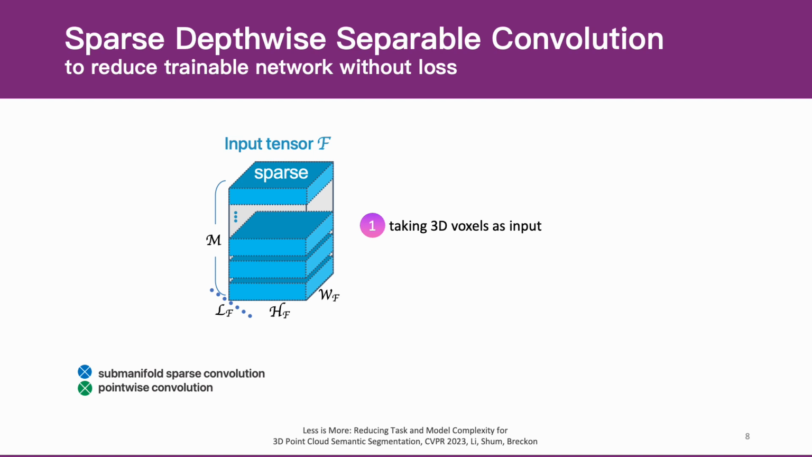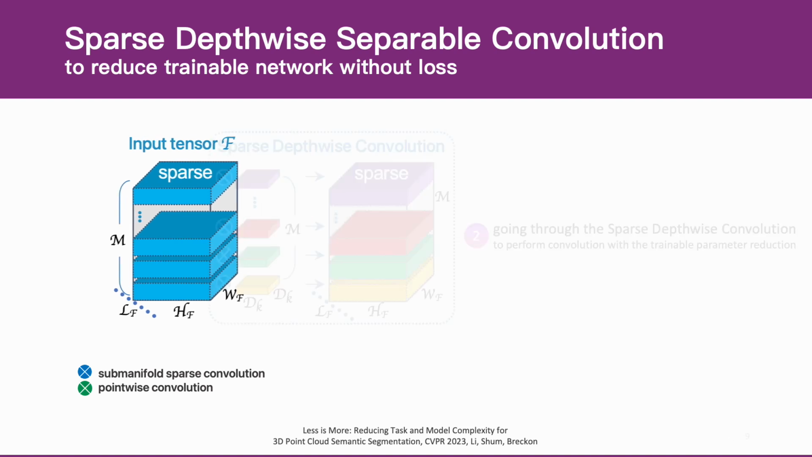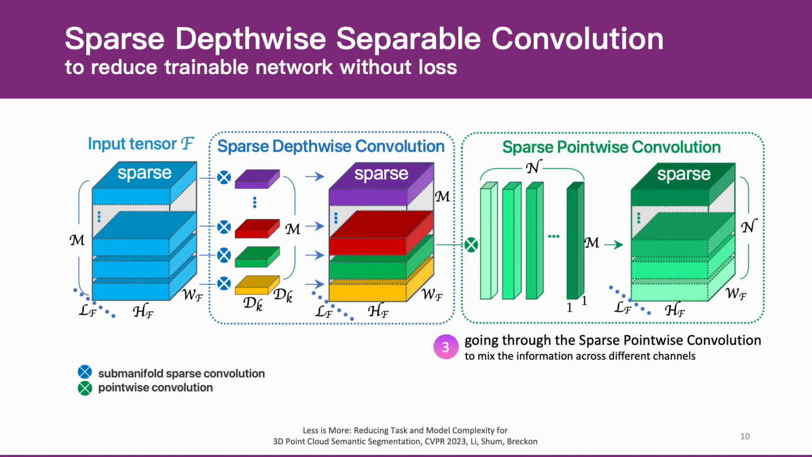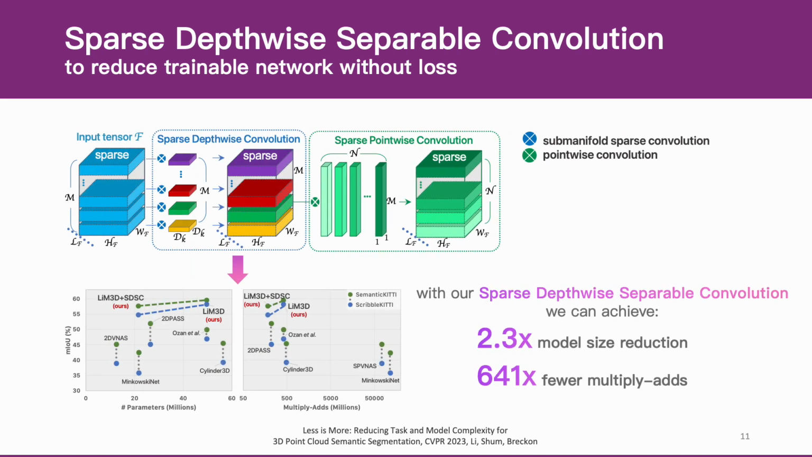The first contribution of our work is the SDSC module within 3D point cloud semantic segmentation. It is proposed based on the observation that depthwise separable convolution has shown results comparable with regular convolution, but with significantly fewer trainable parameters. We first take 3D voxels as input. We then go through the sparse depthwise convolution to perform the convolution with the trainable parameter reduction. Finally, we go through the sparse pointwise convolution to mix the information across different channels. With this module, our method has a smaller model size and fewer operations while keeping almost the same accuracy.